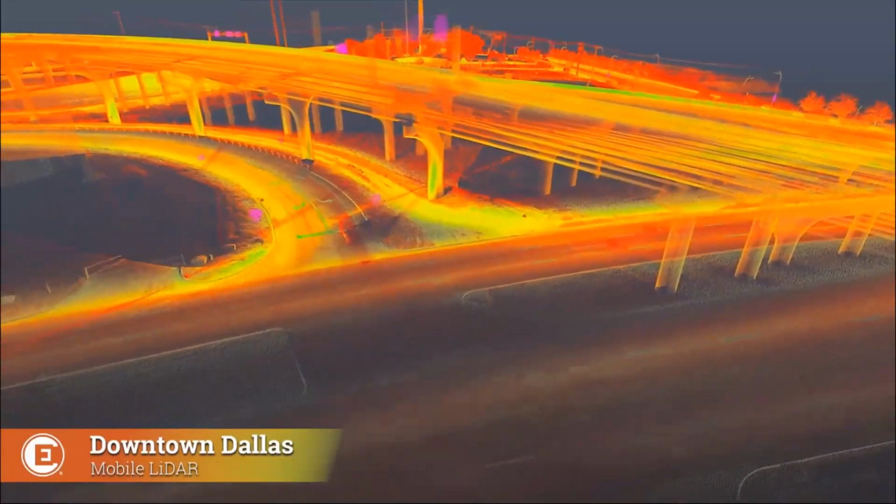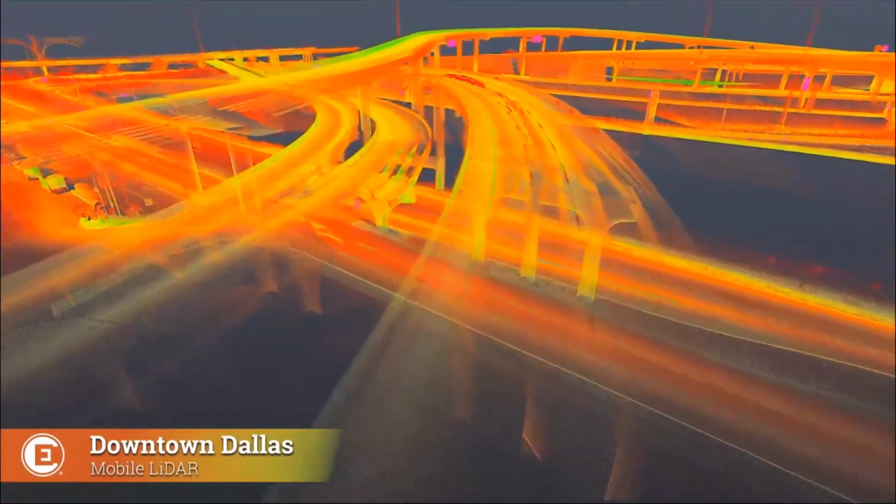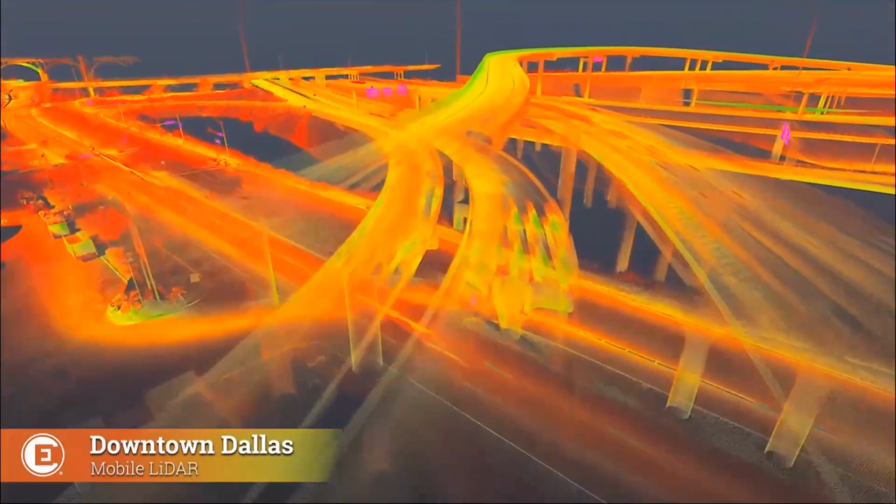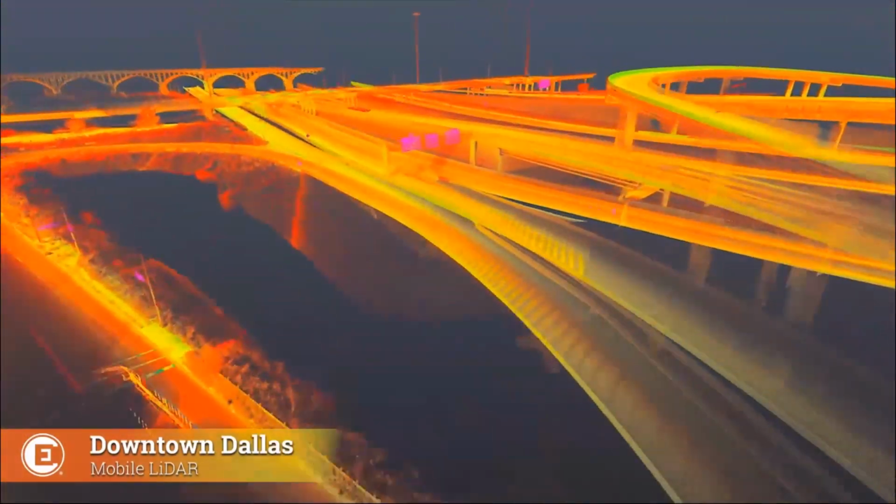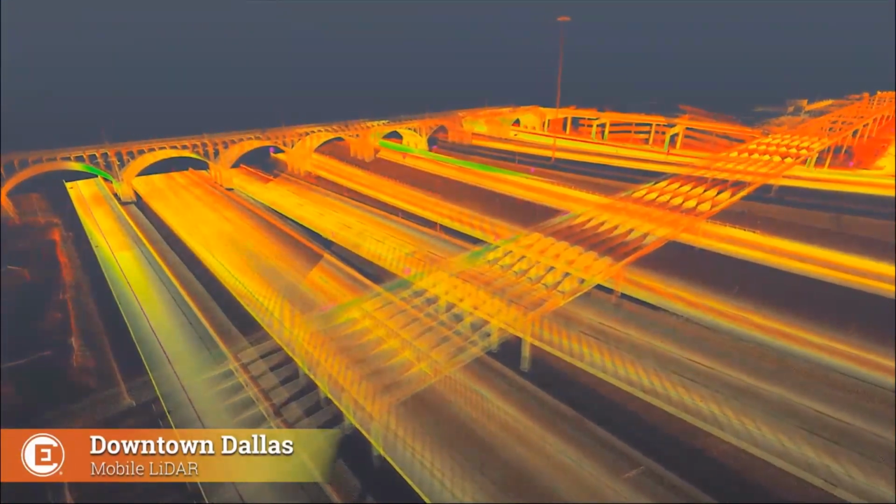When you look at that from a mapping perspective, or even a conventional surveyor's perspective, it's pretty daunting, because this project site has so many details. There are so many nooks and crannies and details, and not to mention it's dangerous, right? There's a ton of traffic in this project area.